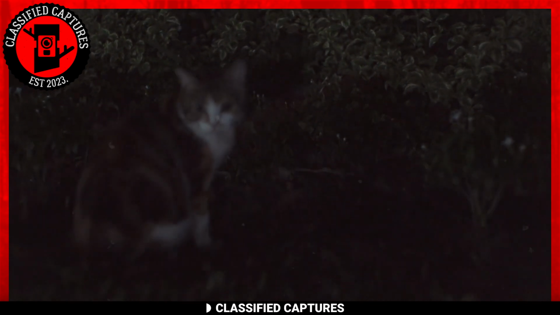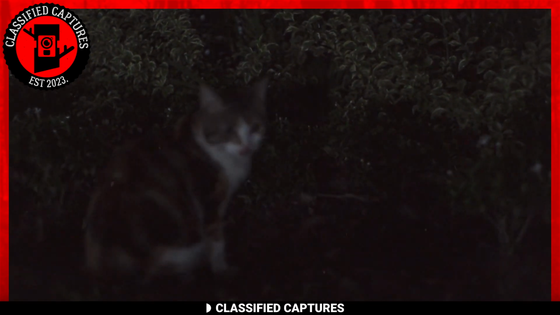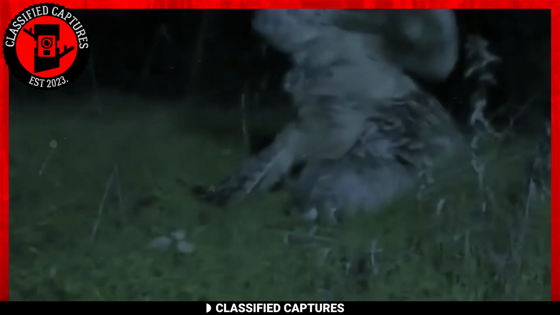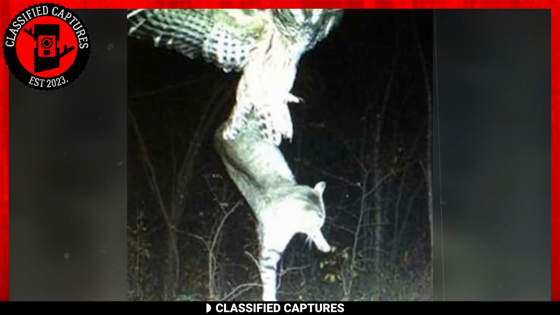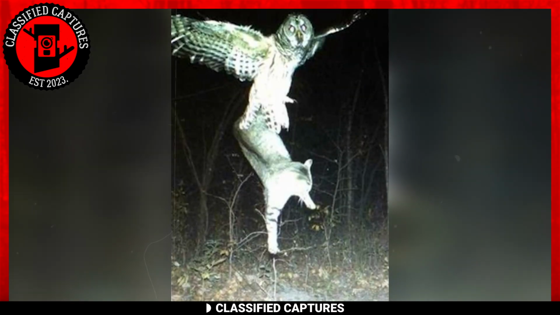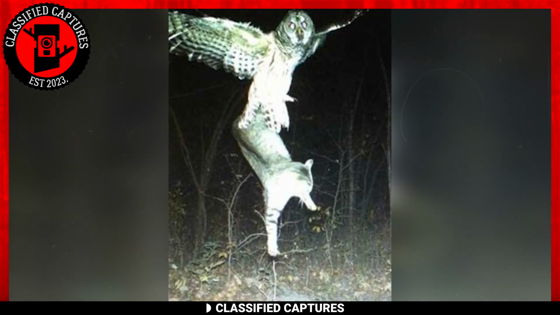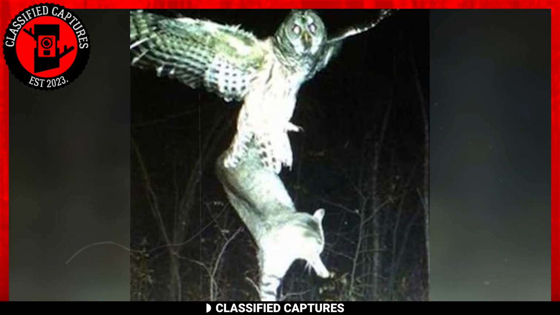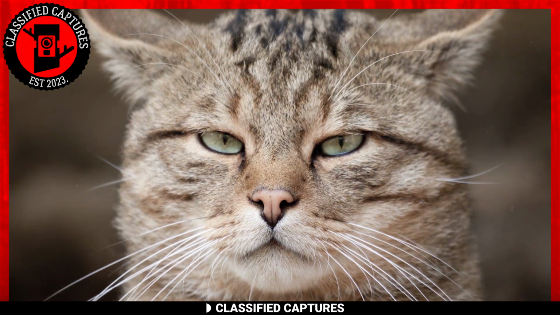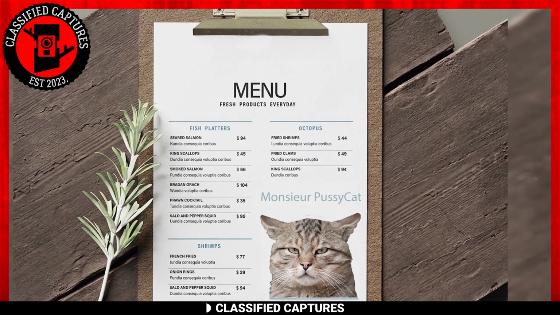Given the fact that he had no items of value on him, he soon realized it had little to do with his possessions and more to do with his life. Once Monsieur Pussycat was fully in the grasp of Madame Owl, it became apparent what Madame Owl intended to do with him. It was not robbery as he suspected, but something along the lines of food delivery, and he, Monsieur Pussycat, was what was on the menu.